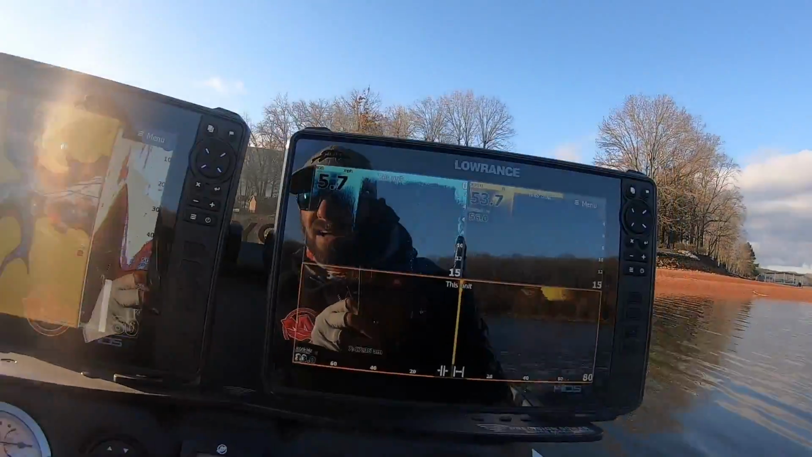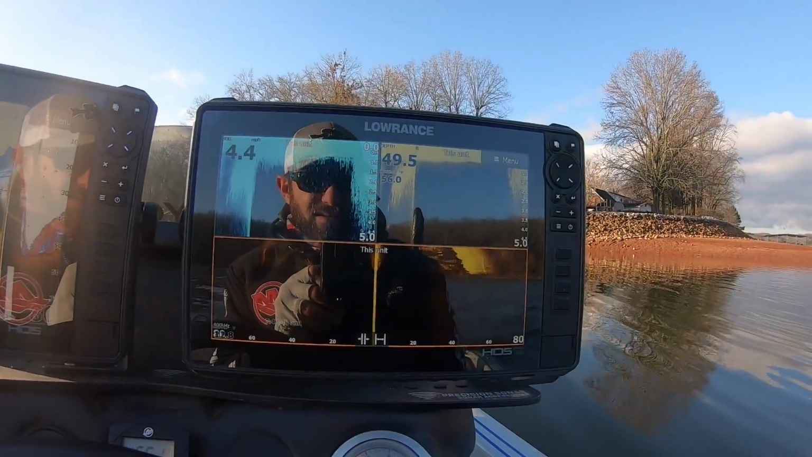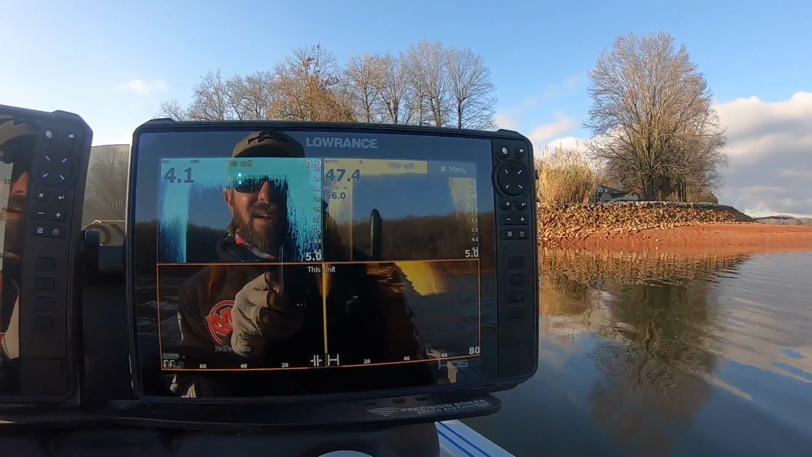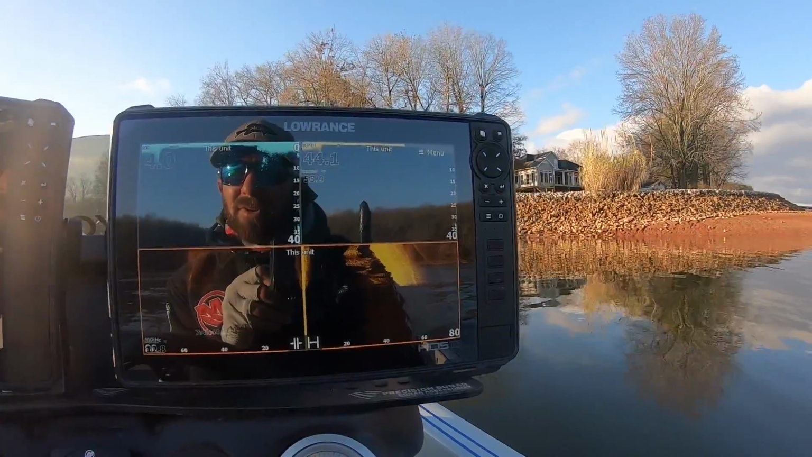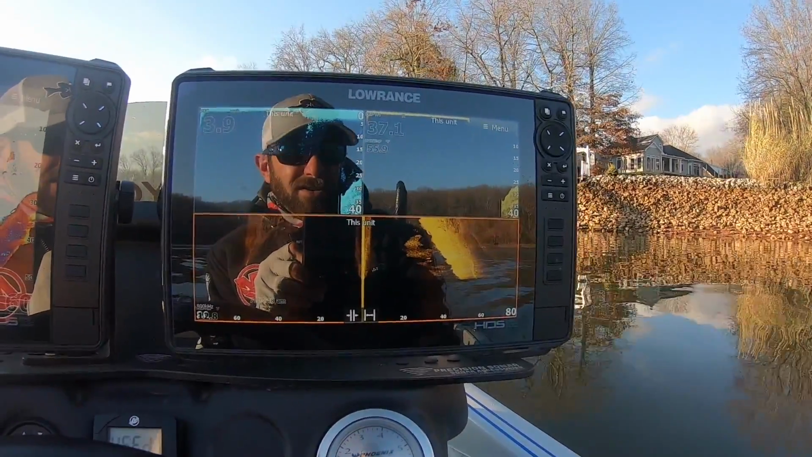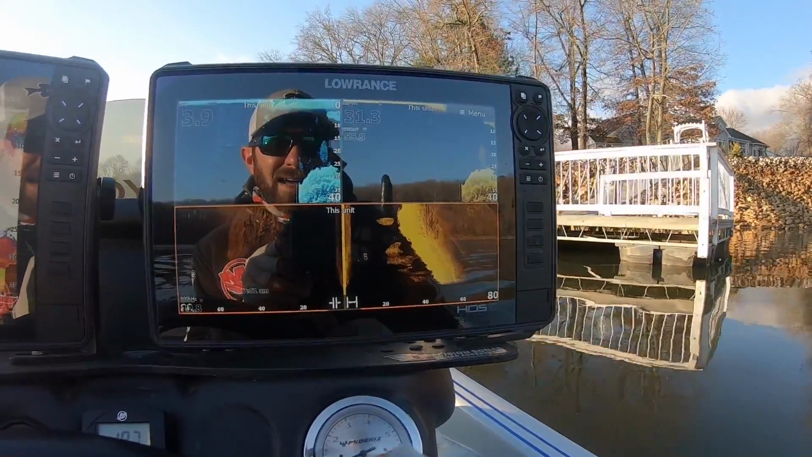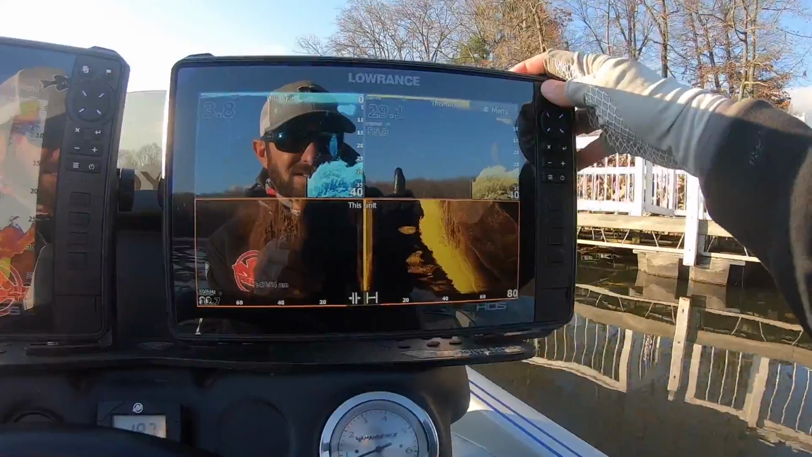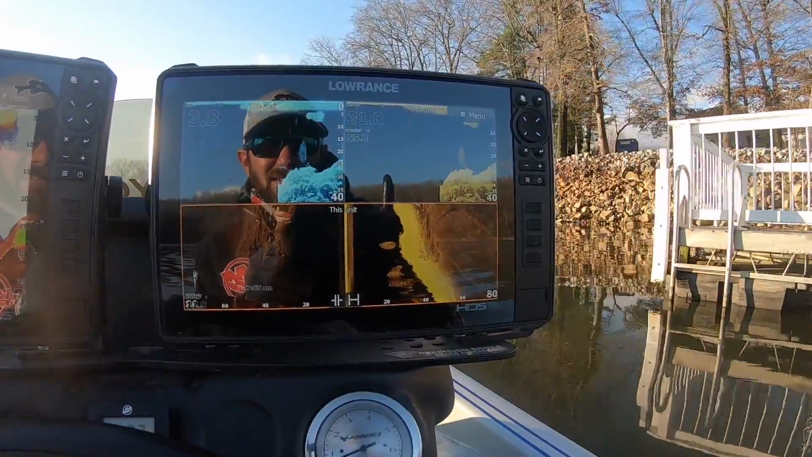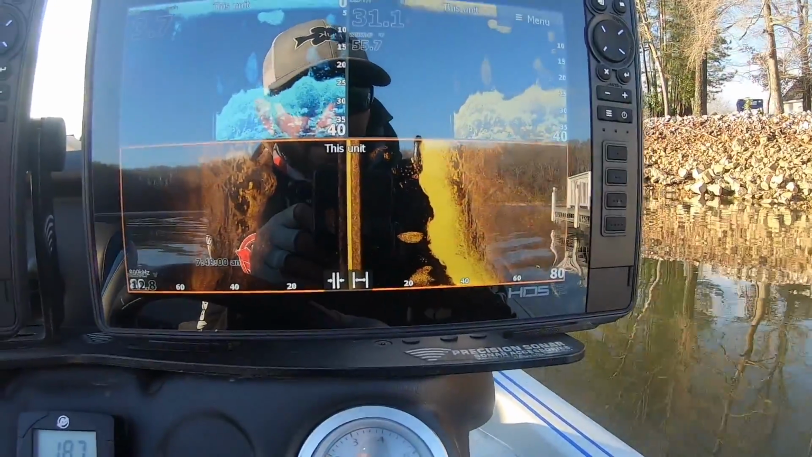All right. We're gonna idle this line of docks right here, and one of these docks will have some fish on it. I know one of them will, and probably 2 or 3 of them will have several fish. But let's talk about how to get the most out of your unit. So I'm basically relying on side imaging to scan these docks, because I want to look back under those docks in the shade. That's where those fish are going to be. There's a few on that dock right there.